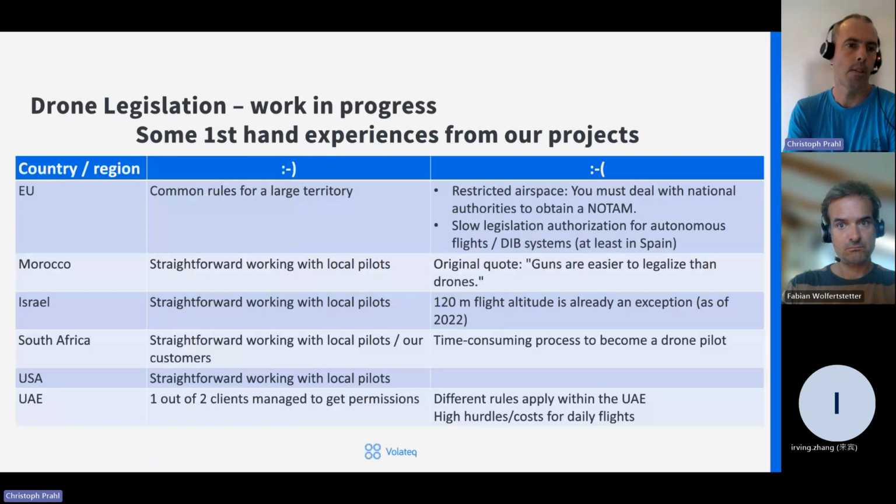Israel was quite straightforward, South Africa also, but becoming a pilot is a very time-consuming and expensive process. Well, the most difficult country for us was the UAE, because their flight permissions for some political reason have been very restricted. But right now, I was just in the UAE to onboard a customer there, and it seems to work now. But any country is different.